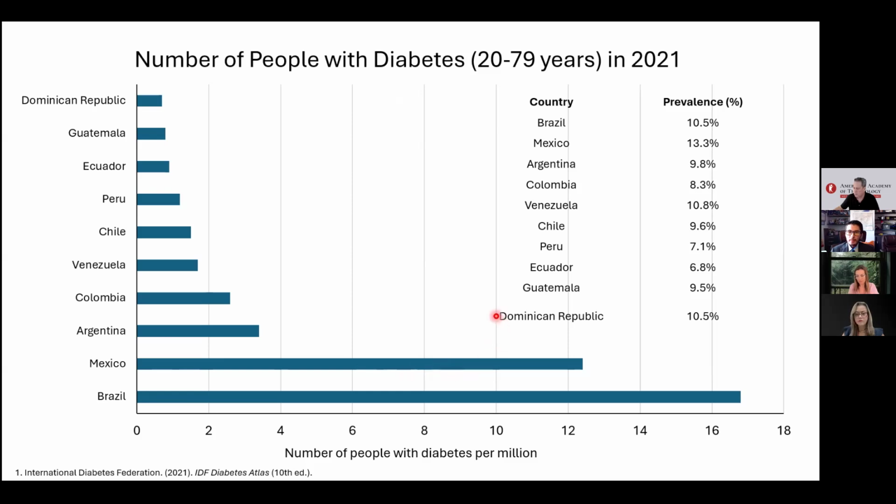However, observing the percentages, Brazil has more population diagnosed, but that is because of the quantity and density of people in Brazilian territory compared with Mexico. It means that Mexico has more prevalence of diabetes in our society due to several factors. Some discussions point to our genetics, lifestyle and also diet.